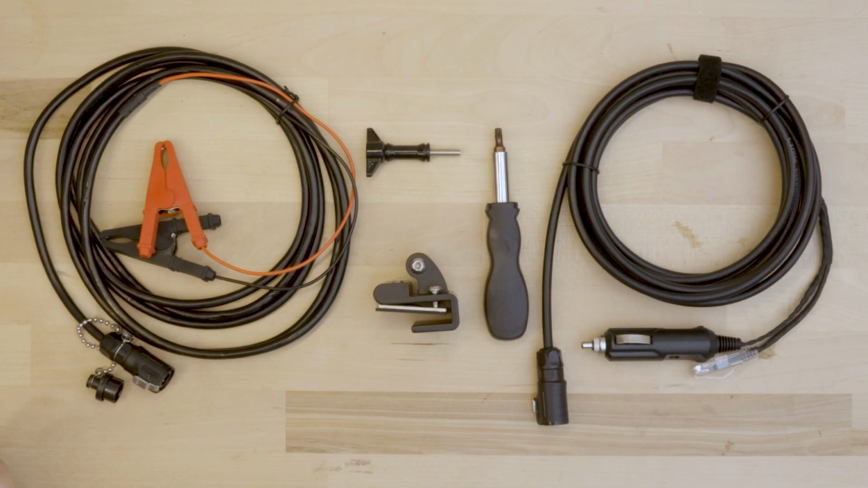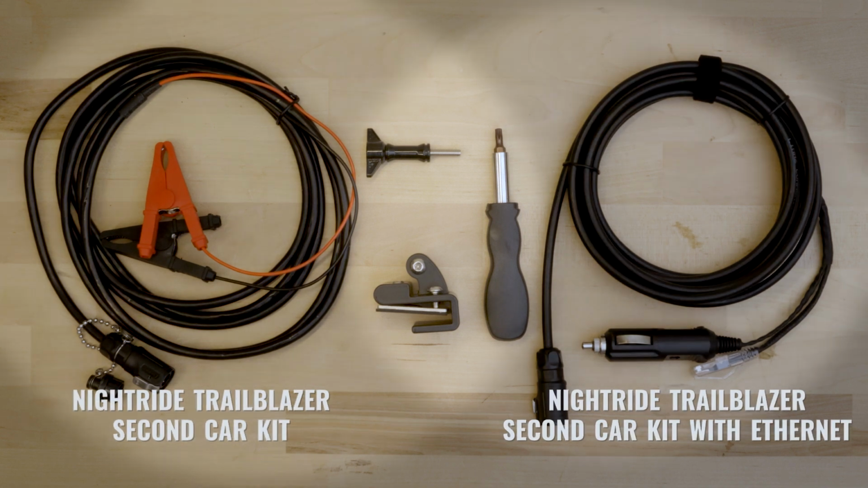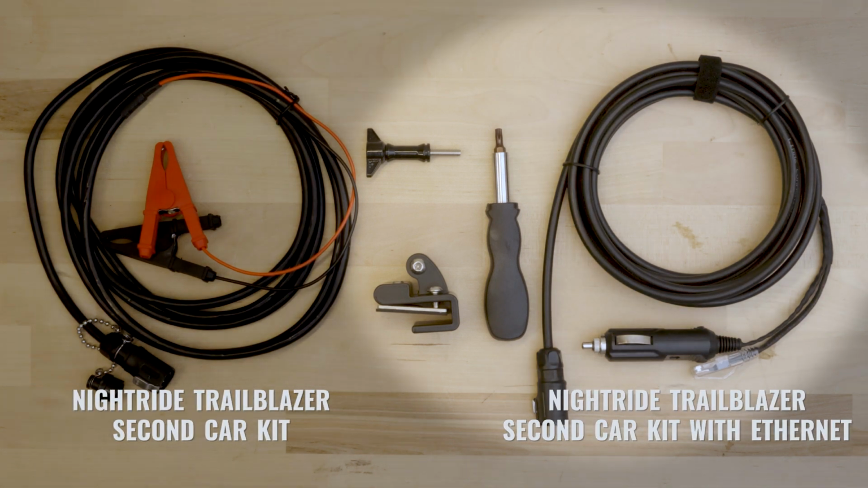Now let's talk about the Trailblazer accessories. NightRide offers 2 models of second car kit, which are compatible with the hood-mounted models of the Trailblazer: the Trailblazer second car kit and the Trailblazer second car kit with Ethernet.